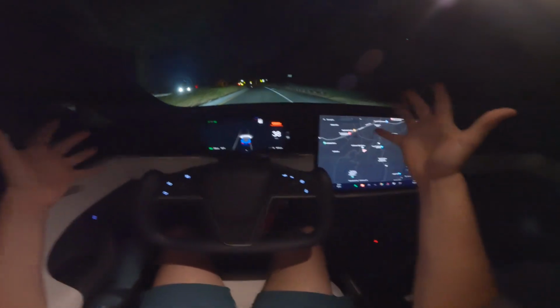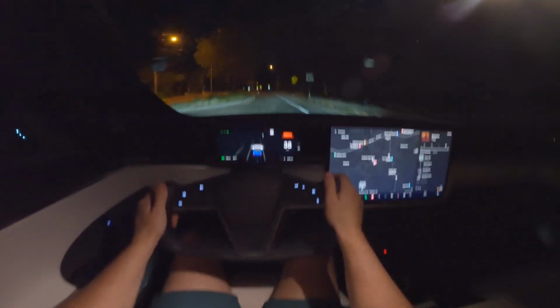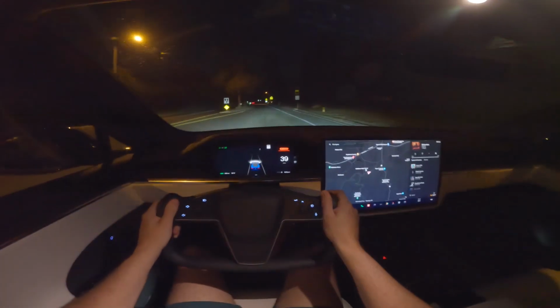Well, guys, I love this car. I highly recommend it to anyone who's thinking about purchasing one. Seriously, Tesla's not paying me to say this. I really wish they were, but maybe someday.